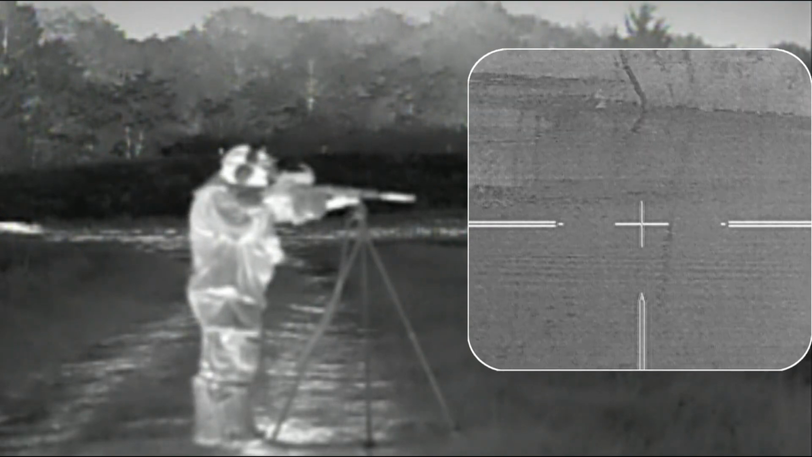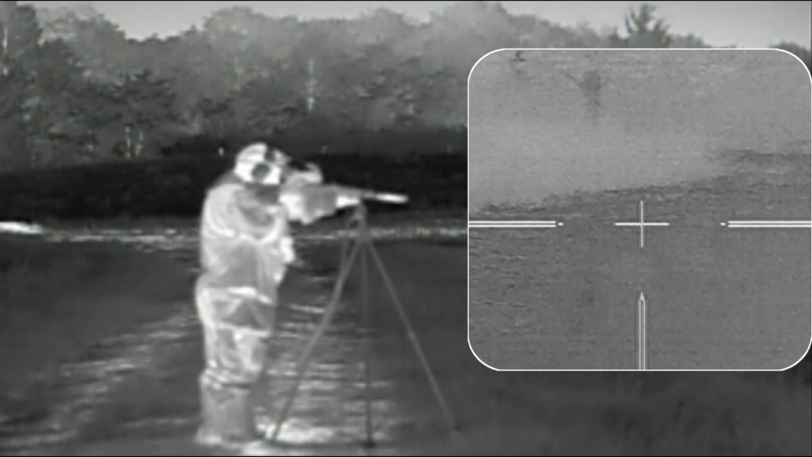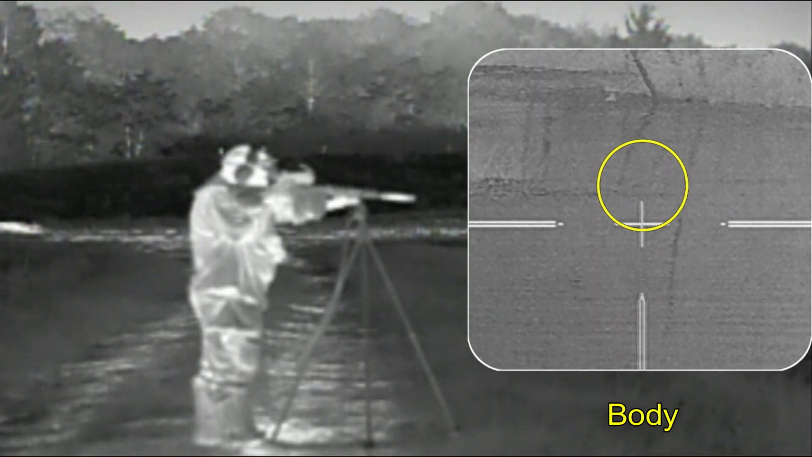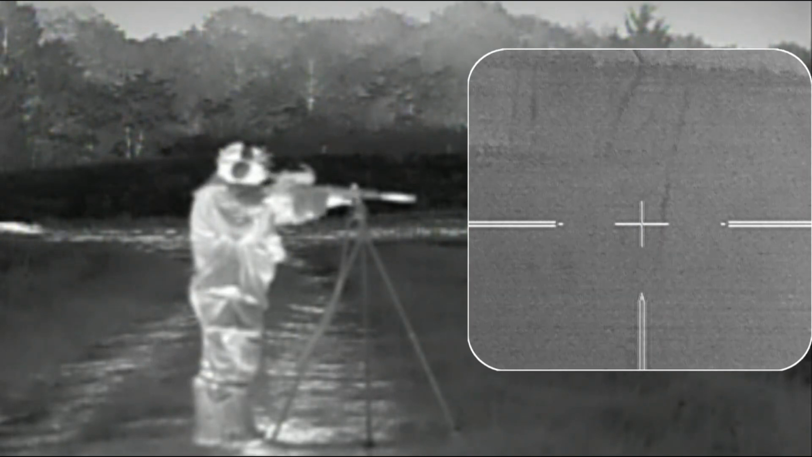So I look for other beaver. And so I've got a body in the water. And that's a kill. It doesn't always happen, but it's nice when you get visual confirmation of a beaver down in the water.